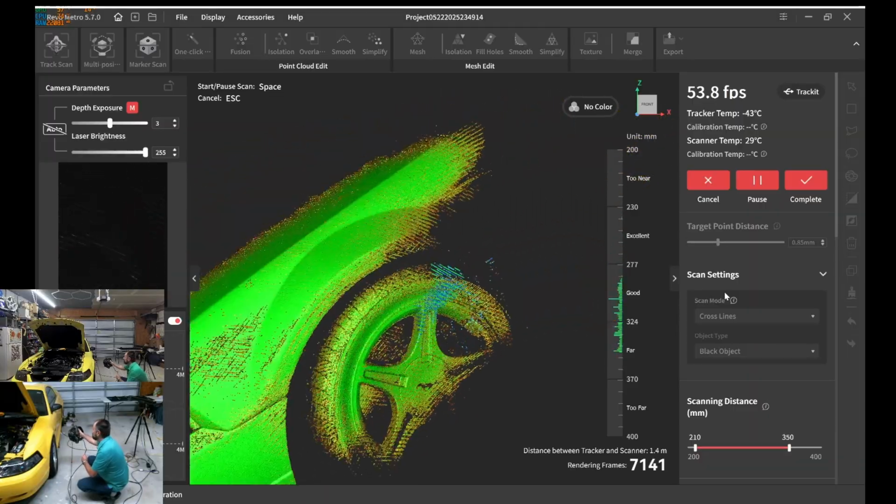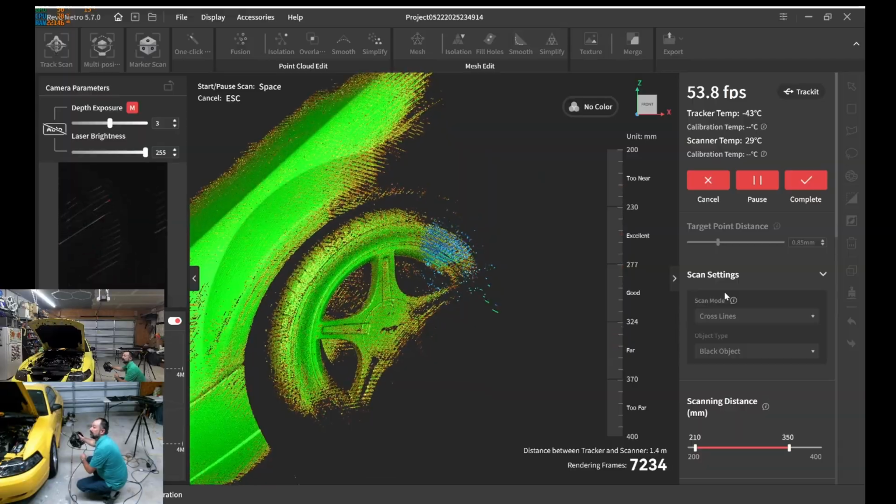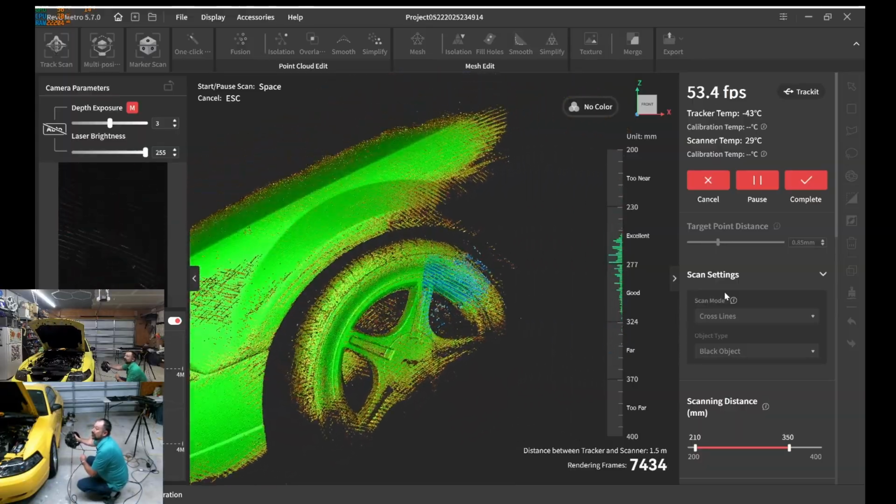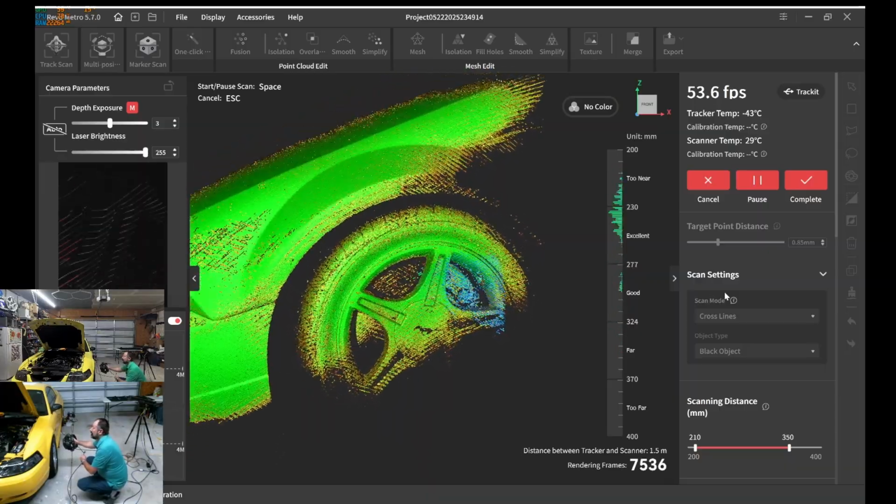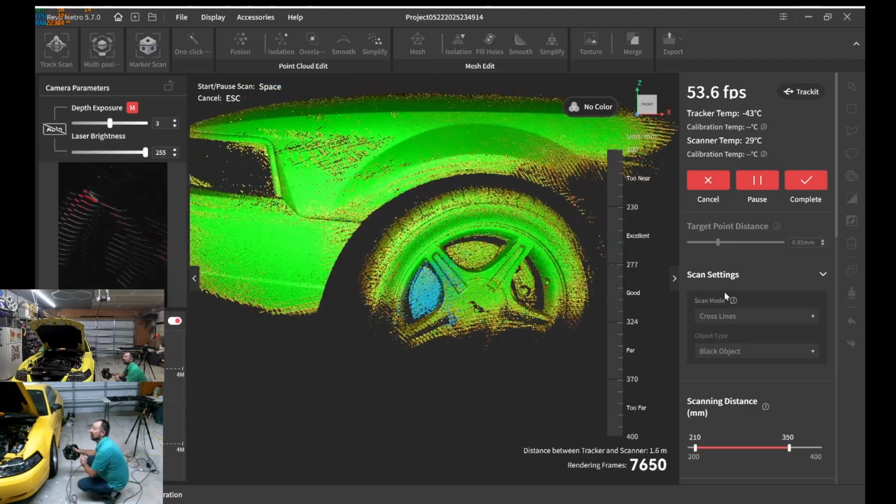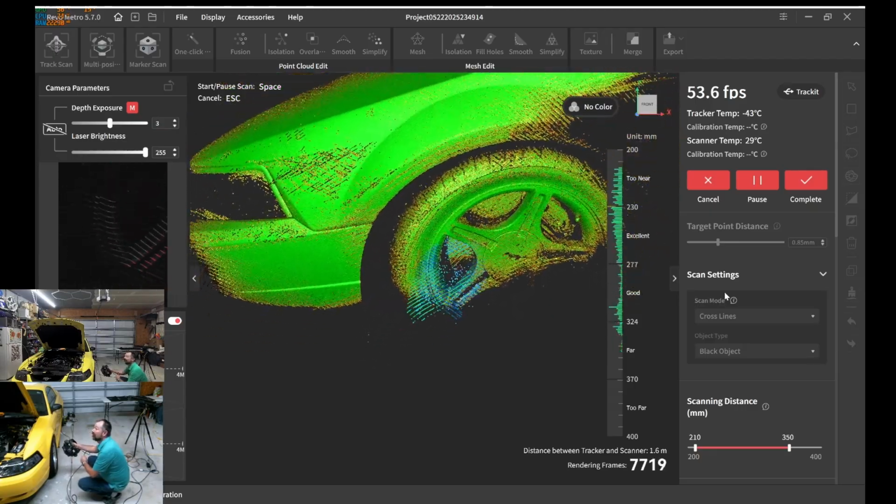And we're still capturing frames pretty easy. This is just playing. I bet you can get that caliber, yeah. Get that rotor. Yeah, I'm getting in there pretty good.